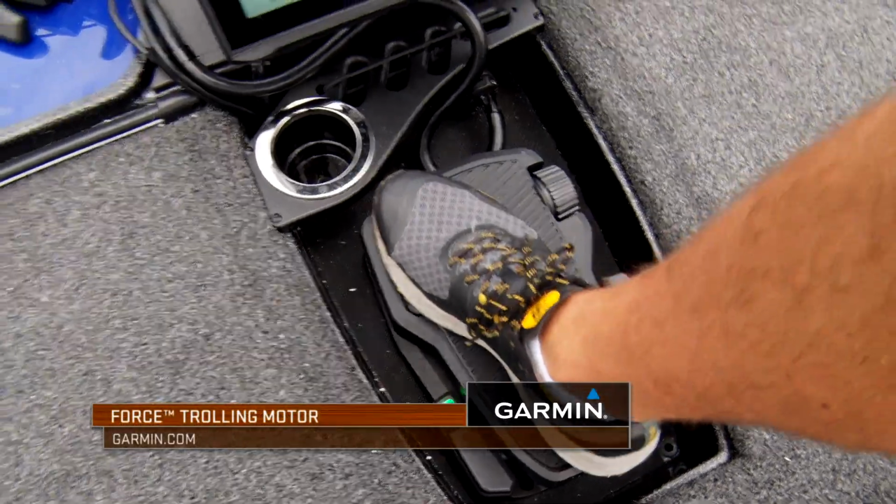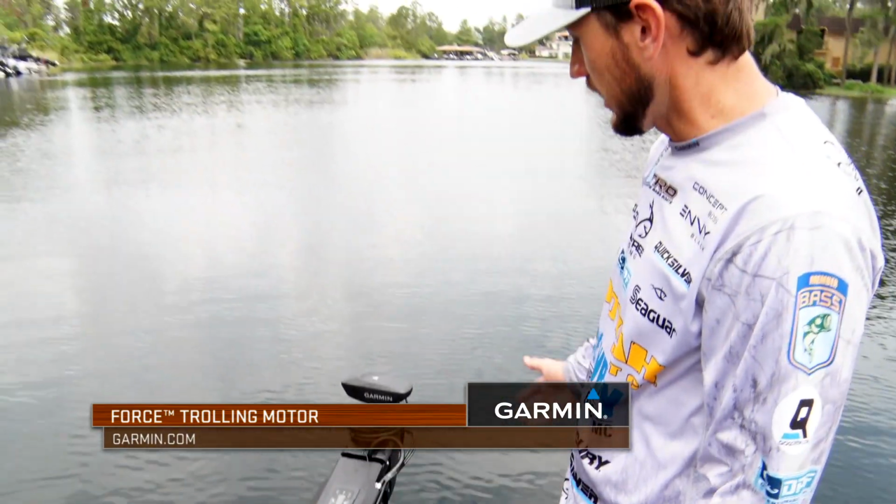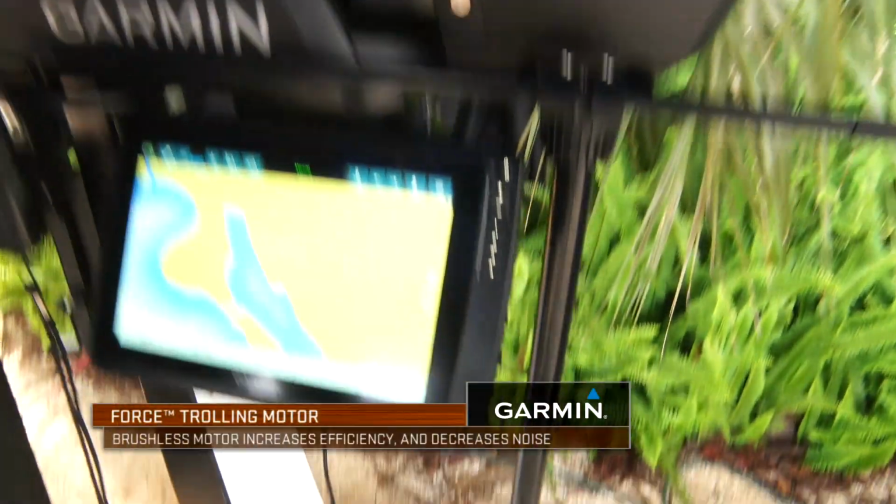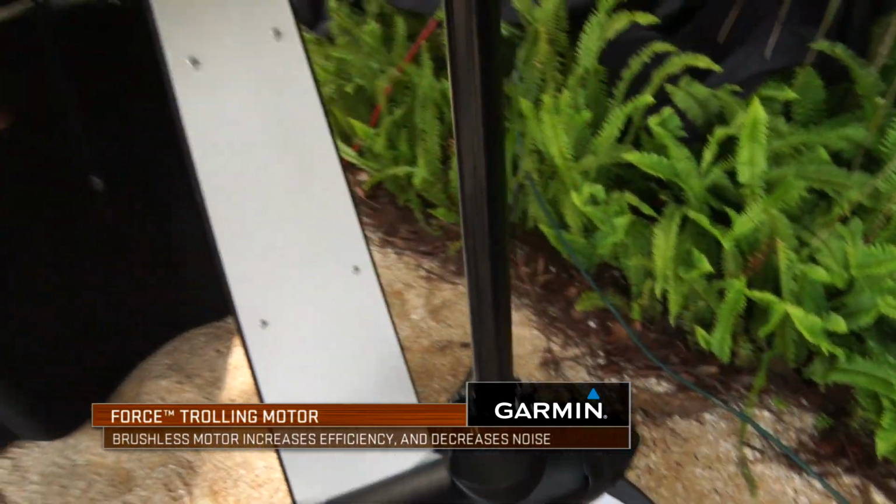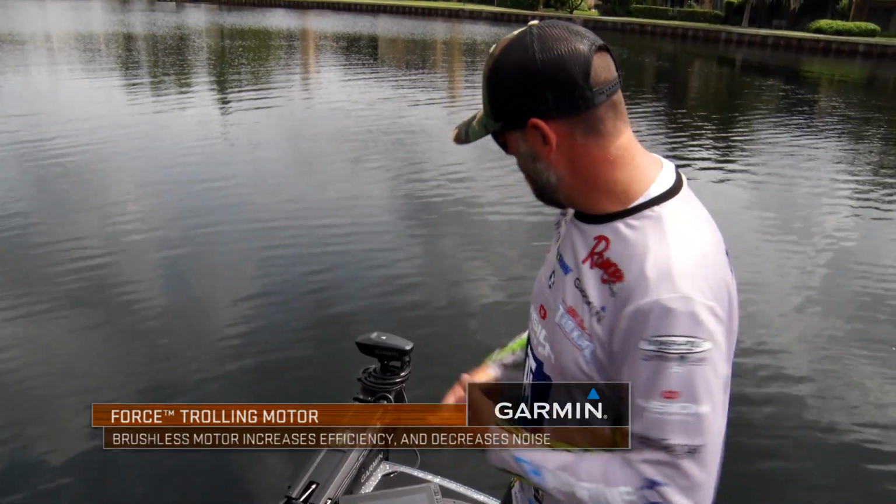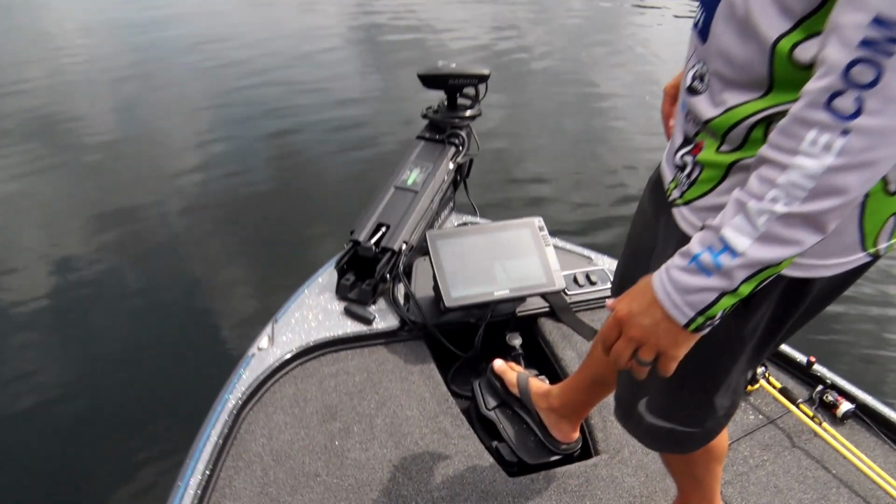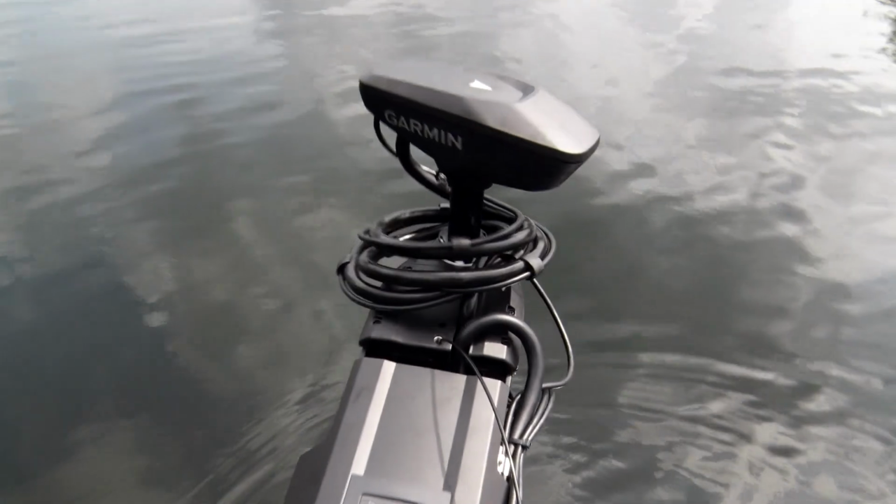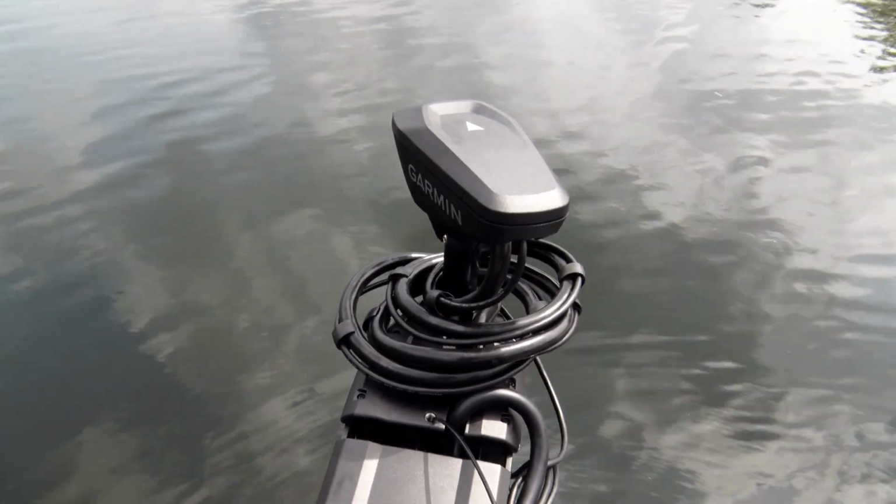You'll notice as you step on the pedal at how quiet this trolling motor is. You can't hear anything. And one cool thing about it is it's a brushless motor, so that virtually eliminates the noise that we've had from trolling motors in the past. Nothing is going to make a lot of noise in the foot of this trolling motor. It's super quiet, super responsive. You can see it there when I'm turning. This is a full 180 degrees, just that quick. And you can hear how quiet it is.